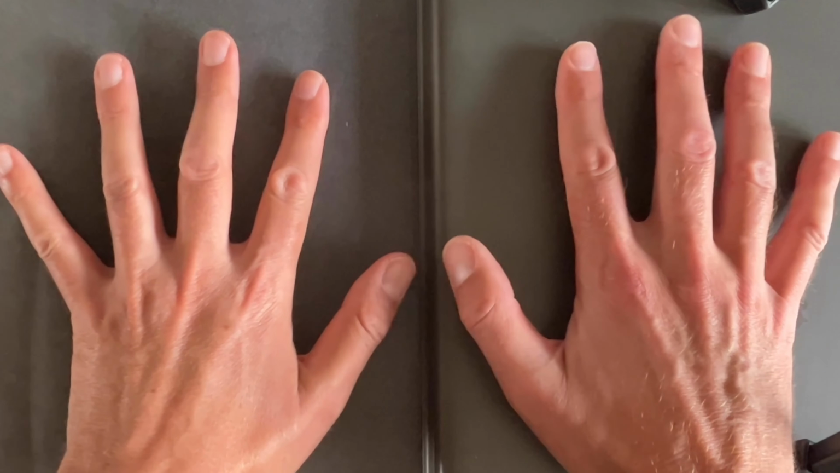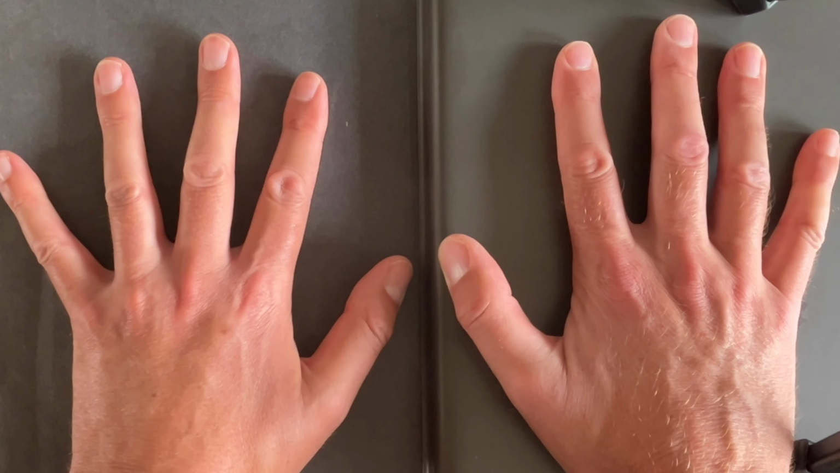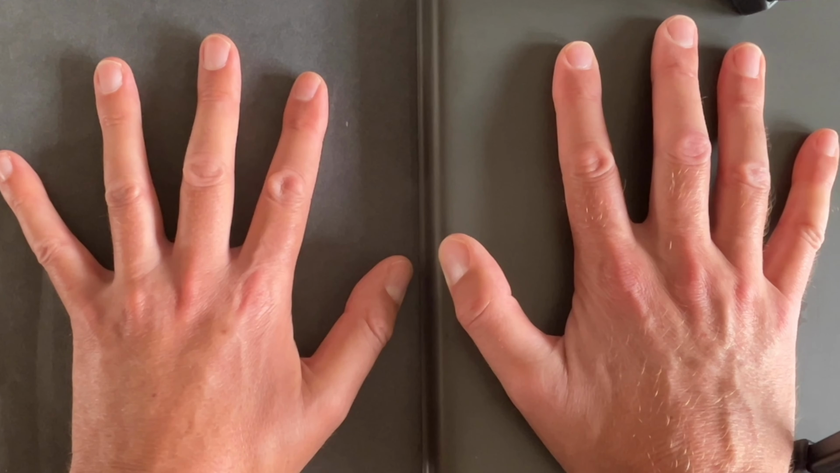Can you predict what the following scenario will look like under a thermal imaging or infrared camera? On the left-hand side, I've got a piece of black paper on top of a granite worktop. And on the right-hand side, I've got an aluminium pan, which is anodized, and they're roughly the same colour.